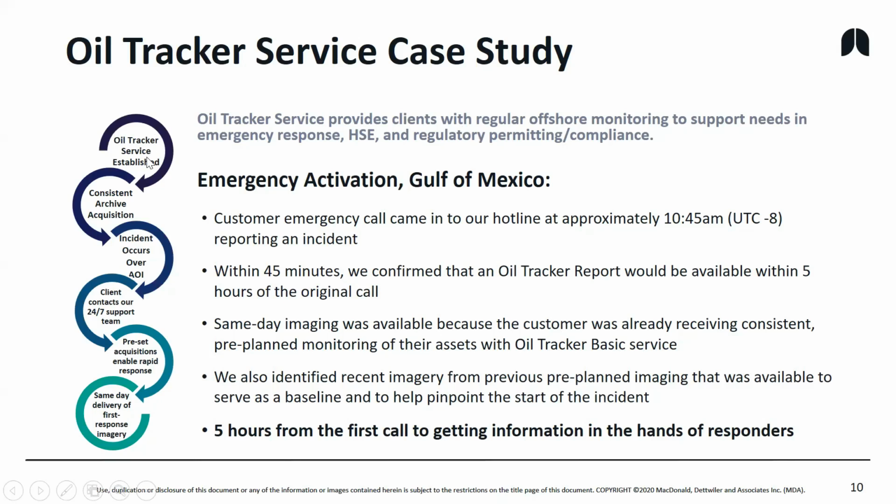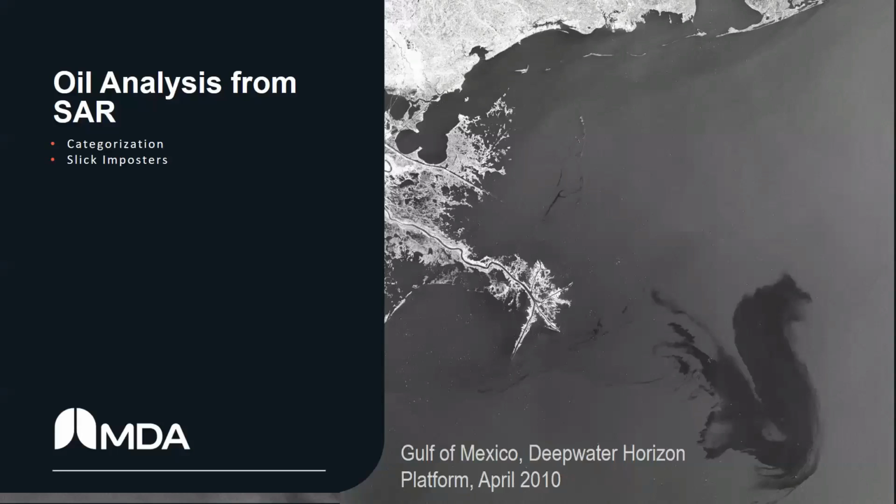So Oil Tracker service is established, we're monitoring. There's a consistent archive with a specific beam mode, which is that resolution versus swath decision-making that we do with you, the customers. And then an incident occurs over the AOI, and the client contacts our hotline. And then we had these preset acquisitions able to respond. And that meant we had same-day delivery of the first response imagery. So within 5 hours of the customer notifying us, we had an image in their hands available for their responders.